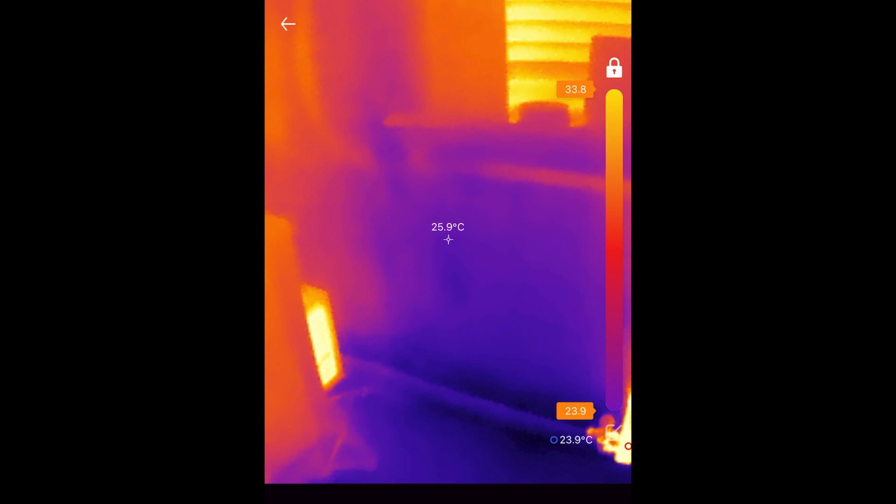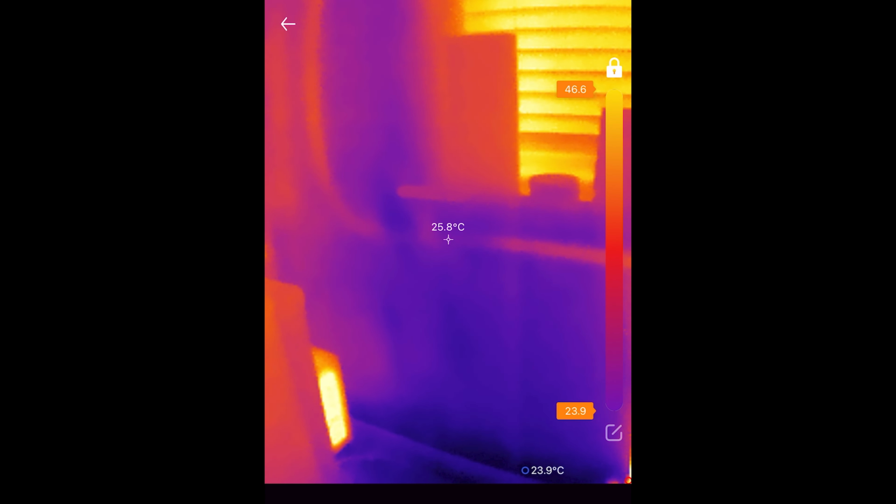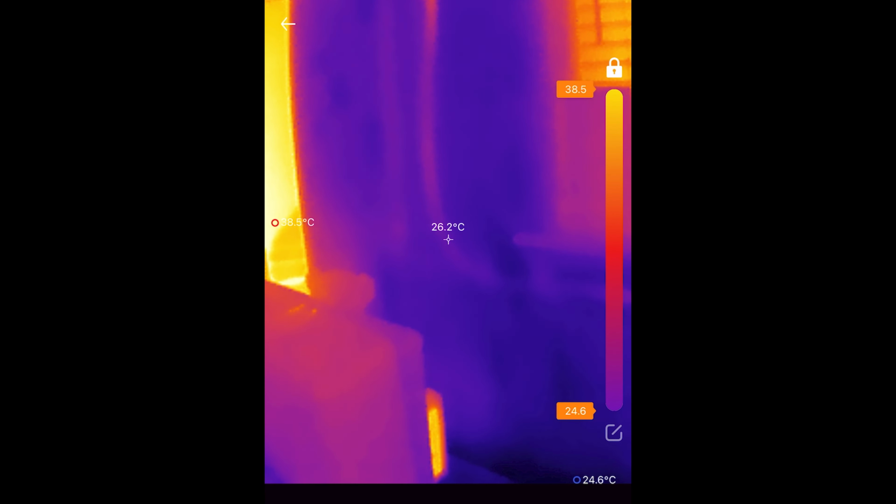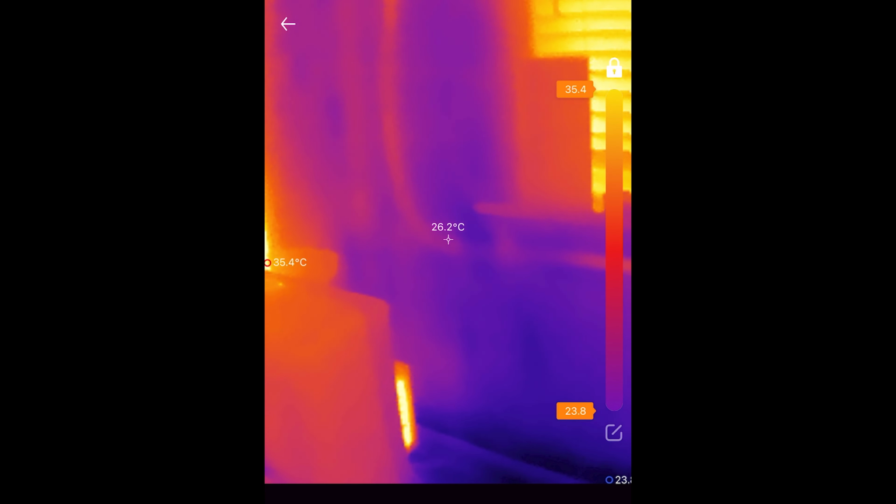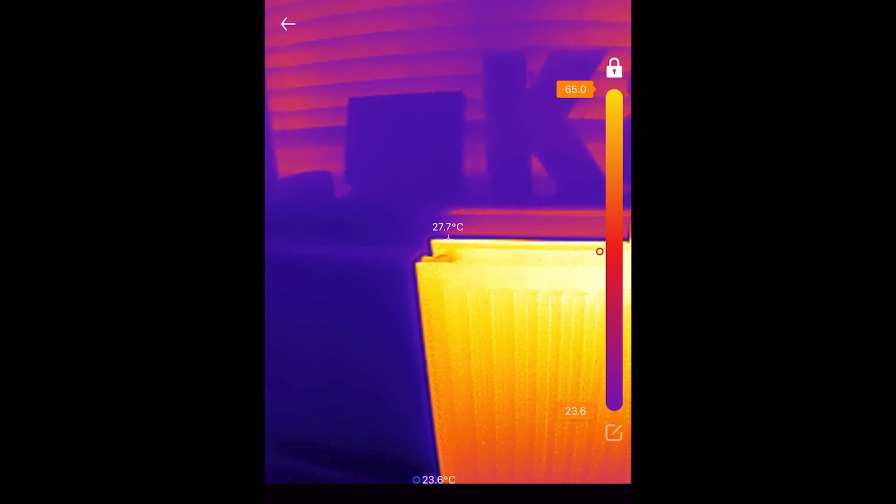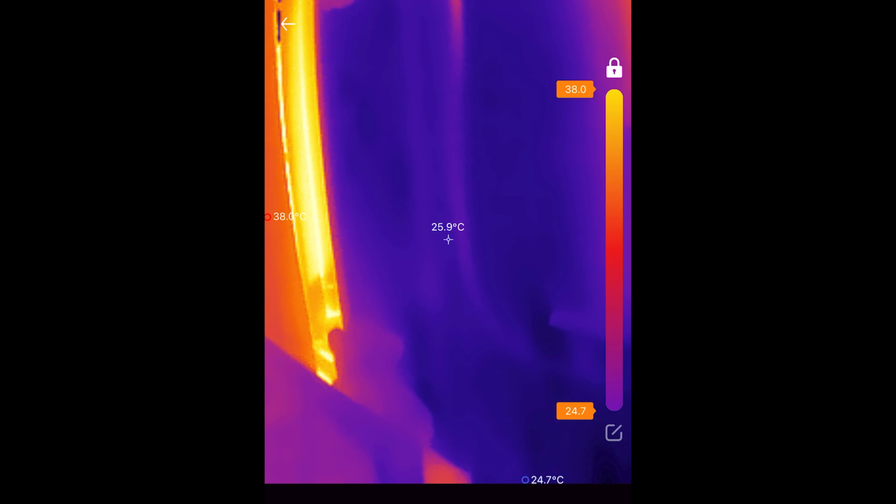Oh, hang on. Can you see that? There we go, look. We can see exactly where the pipe is. So it's coming down from the wall there and going along here. So look, there we go, you can see it going up the wall.